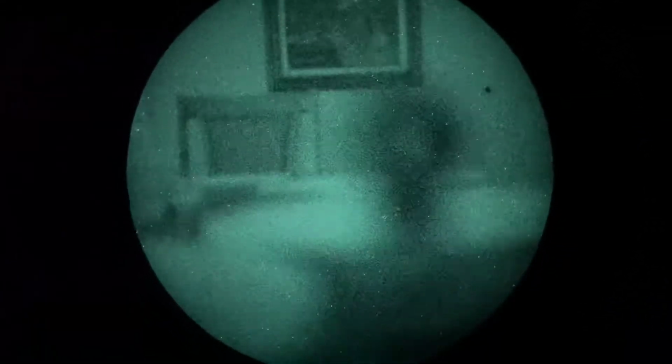Next, it's the same view, but I've turned the illumination off. I'm trying really hard to capture the light transmission, but not doing a good job of it. That said, you can see the Romeo 4T definitely has less light transmission than the Micro Prism.